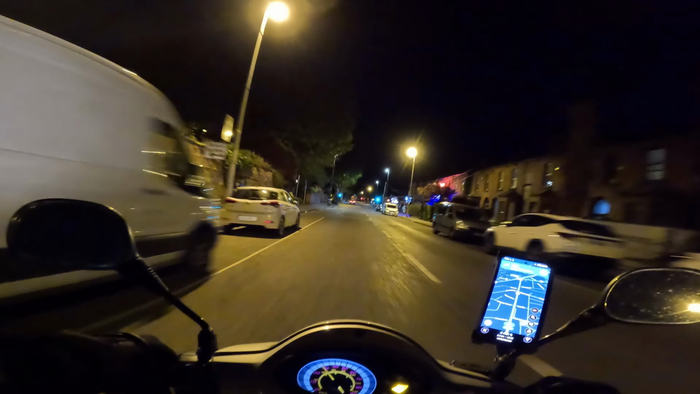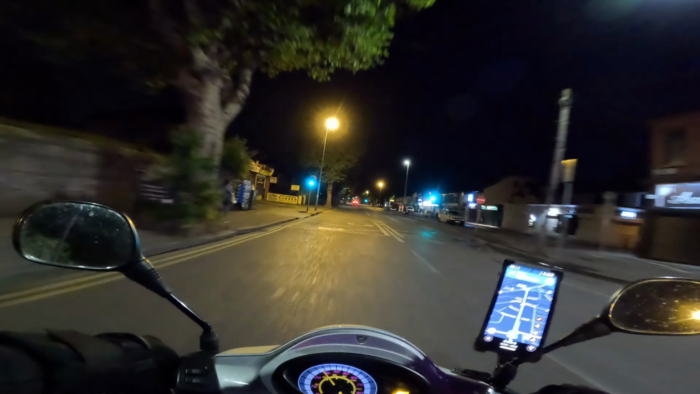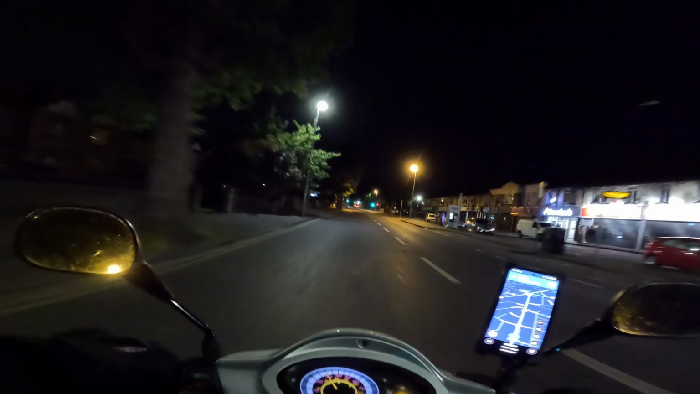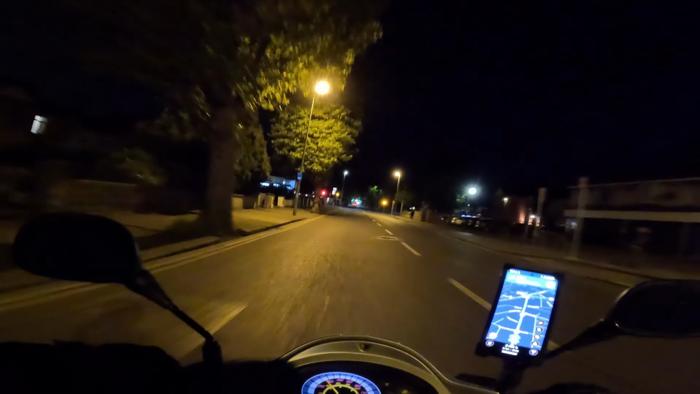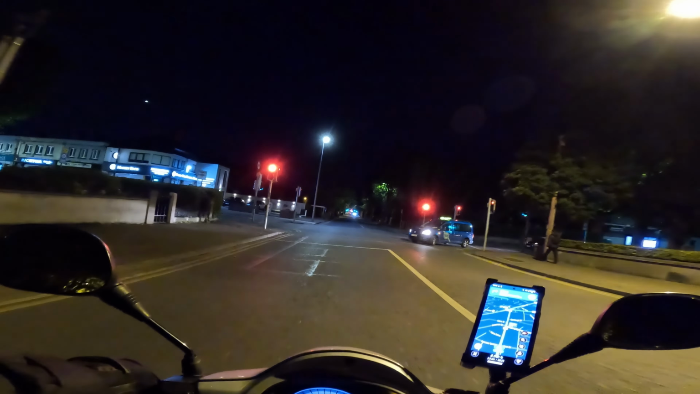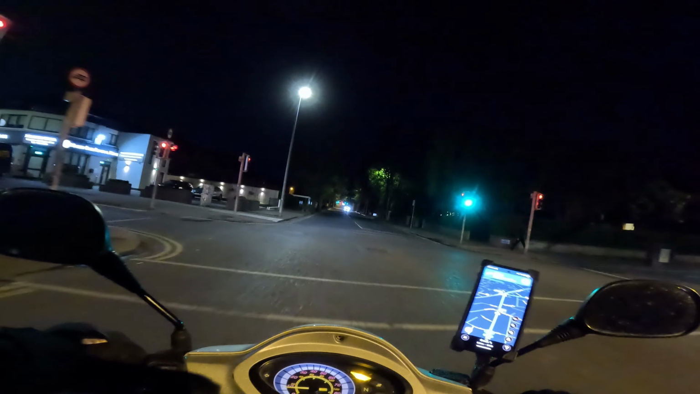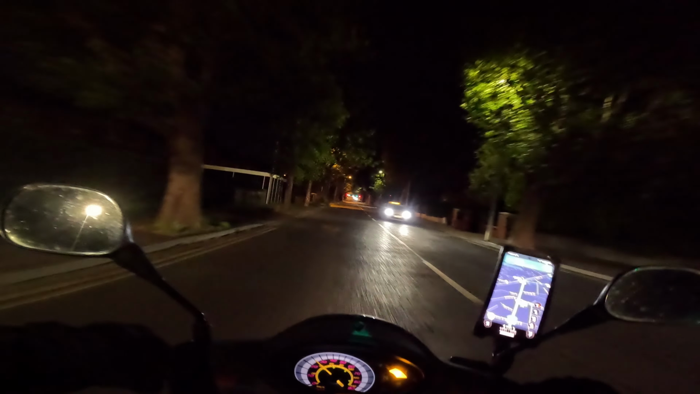Roads are nice and empty. Well, it's particularly because we're way outside the city centre now, so we're in the rural areas, but I'm not used to this road being so empty. It's usually full of traffic during the day. I was going to stop at the petrol station, but I think I'll just head on. It's nice having this road to myself almost.